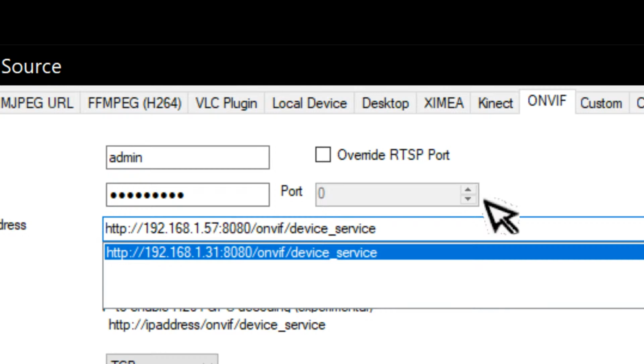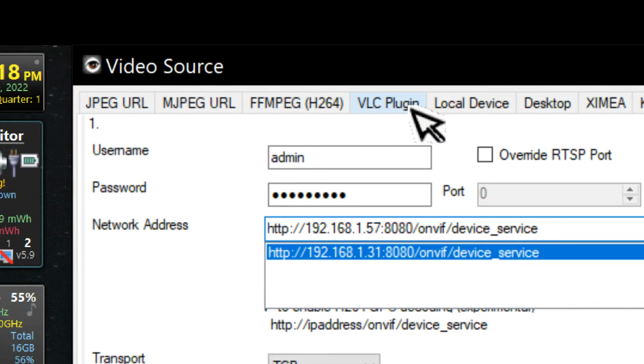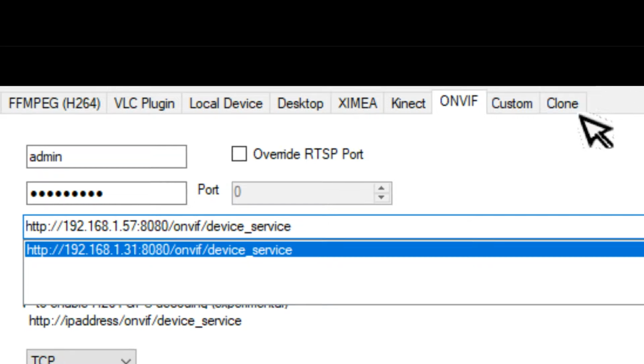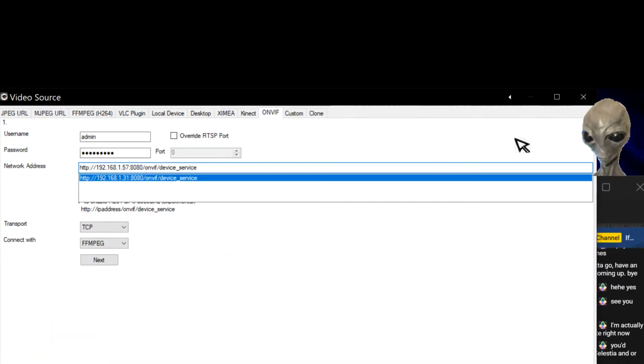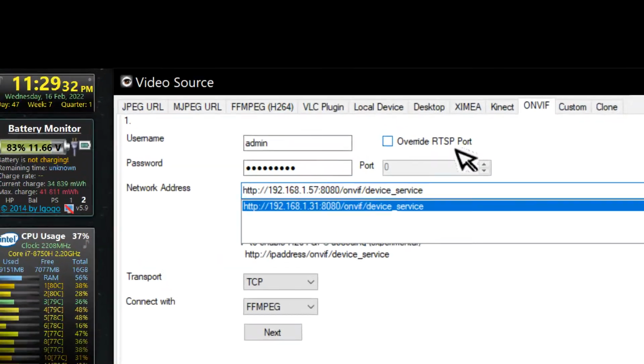Gave us all the variations you could use. See, RTSP is what you use for streaming, so that should be perfect.